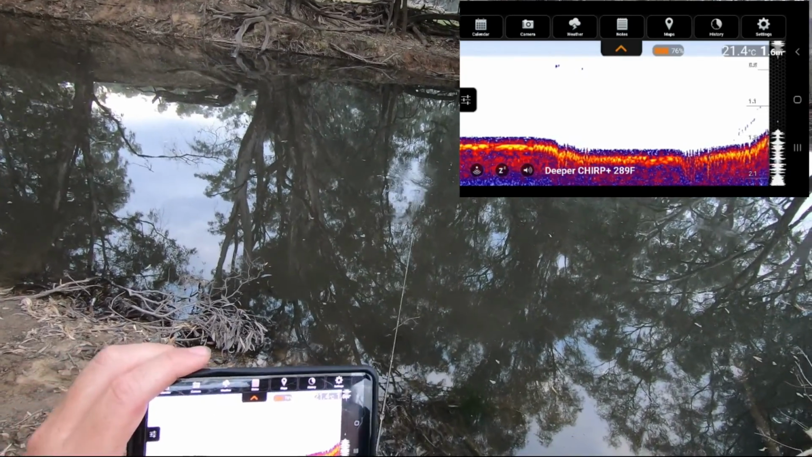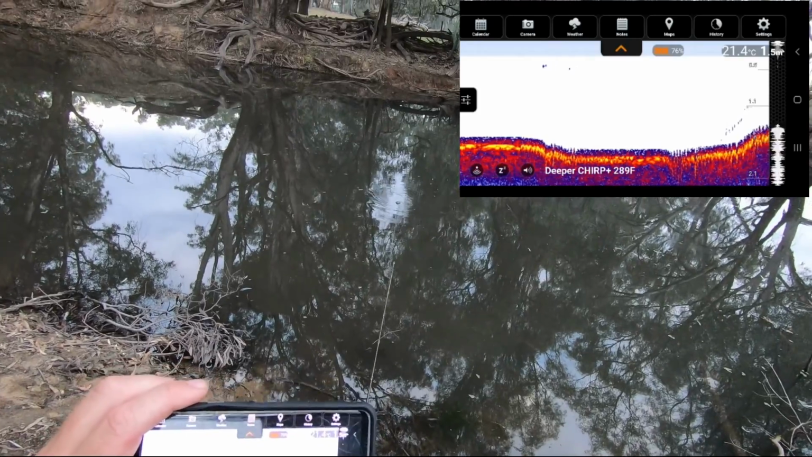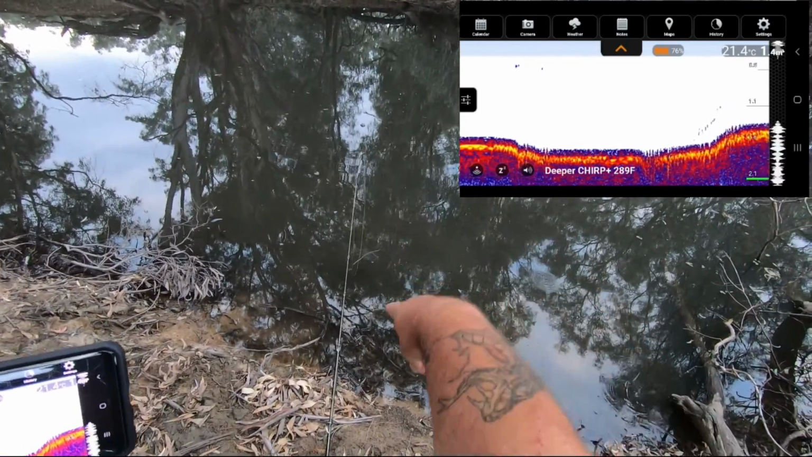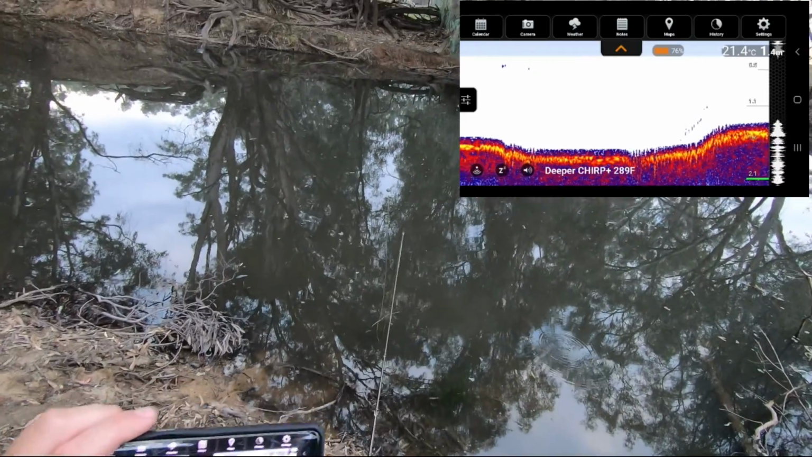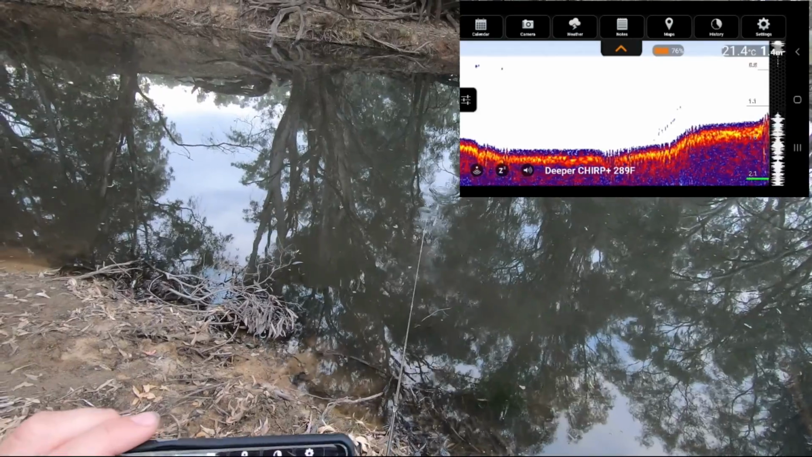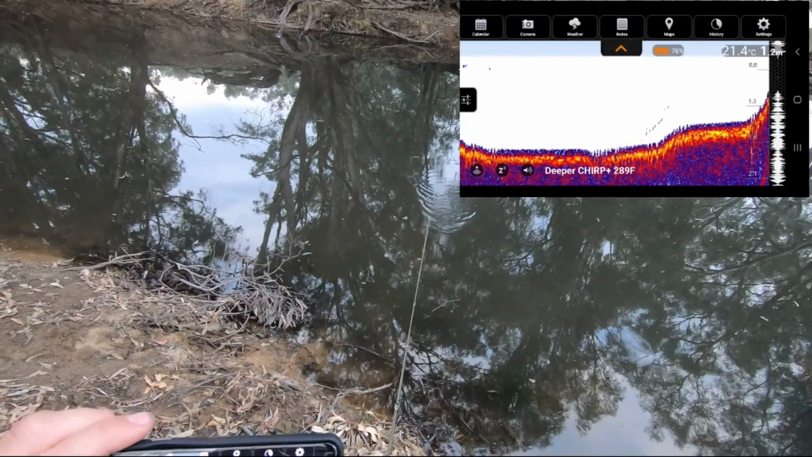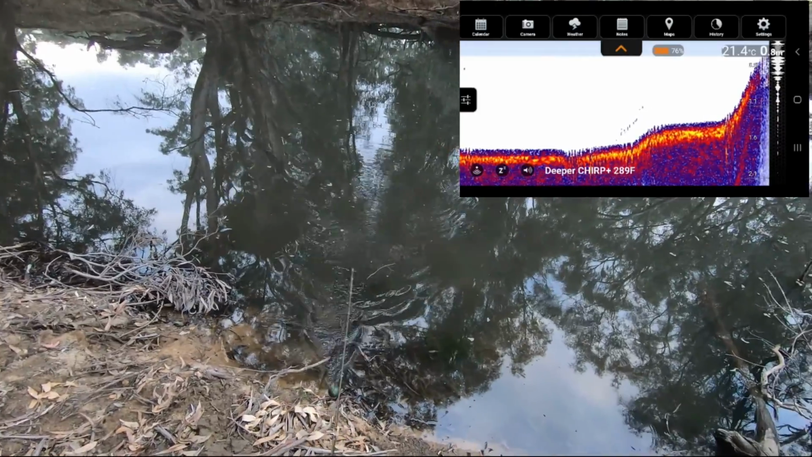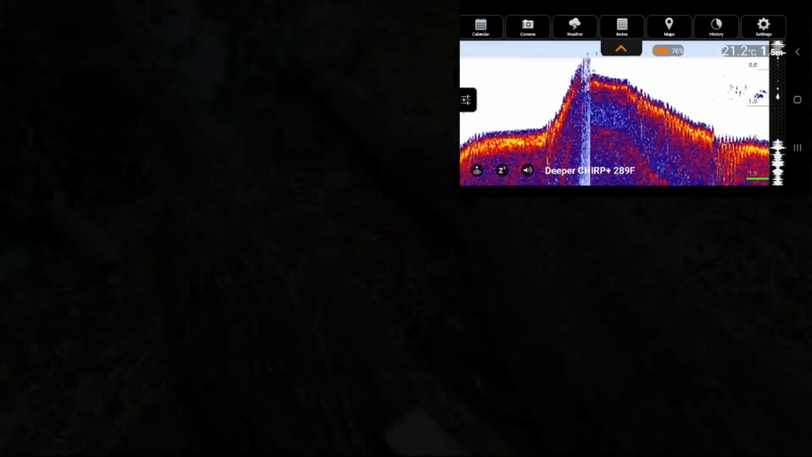Look at the bottom now on the screen. You'll see something showing up under the depth sounder just there, which, if you look in front of me here, is only 3 or 4 metres out from the bank. That's 1.4 metres, and there's something underneath there. Not something big, but there's something down there, maybe a little branch or something. And now it's coming back up. So, across there in front of me was quite clear.